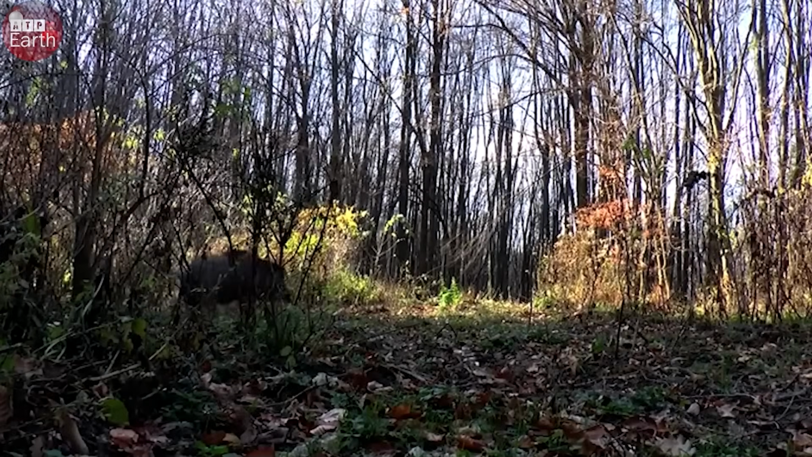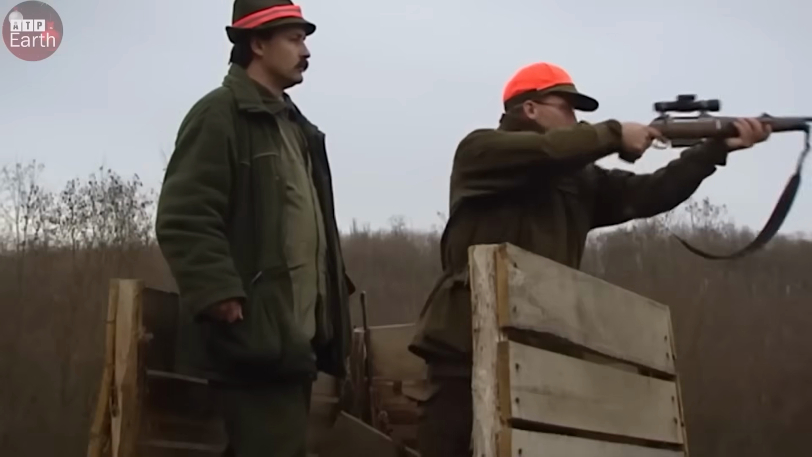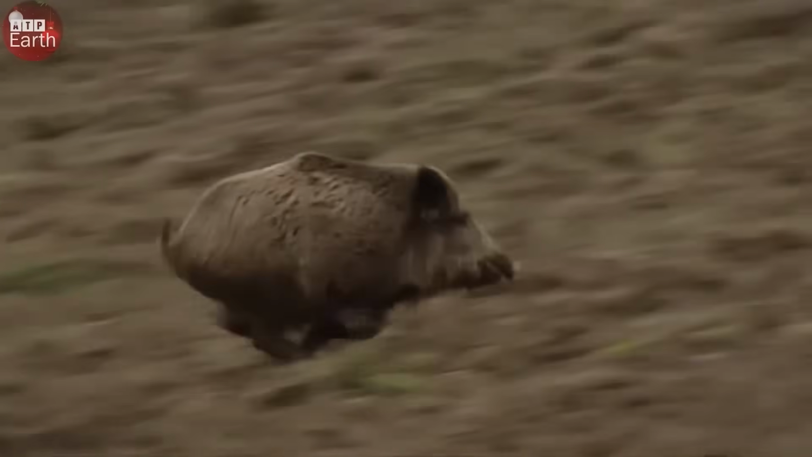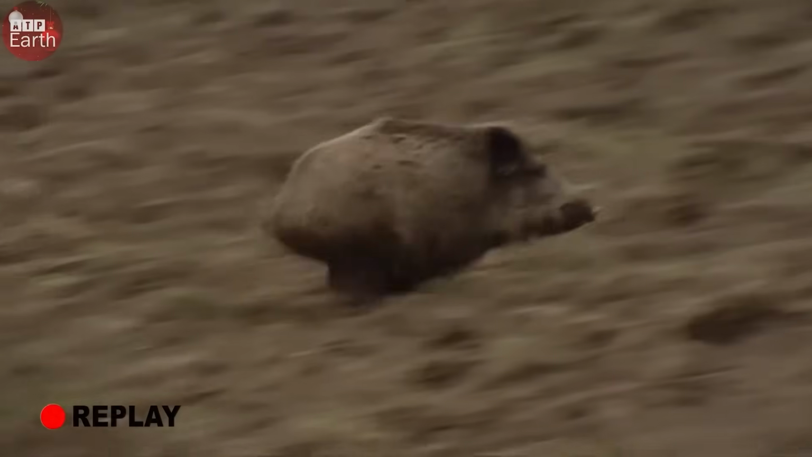But things don't always go smoothly. A few cunning boars managed to escape into the thick bushes. I lost track of them for a while, but eventually I caught up. Just one shot. That's all I had. As the boar stepped into my scope, I squeezed the trigger. In a split second, it was down, right in the heart of the forest.